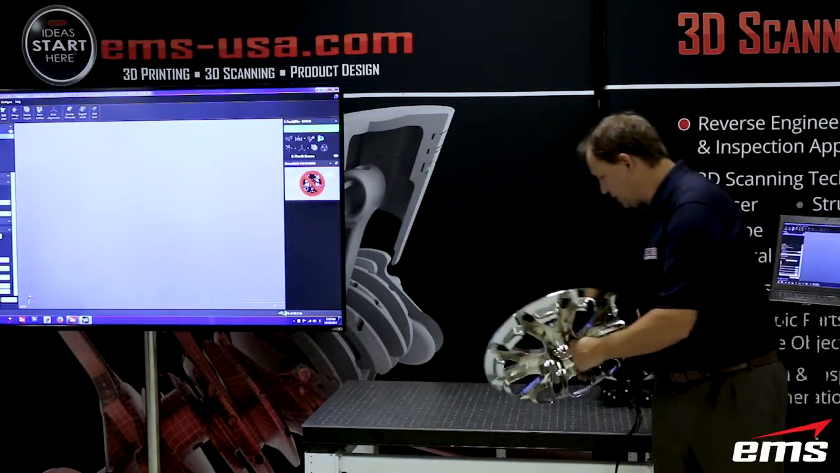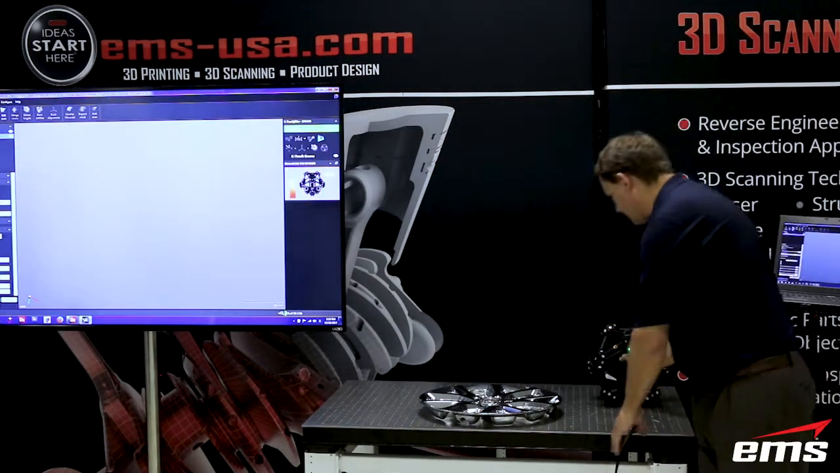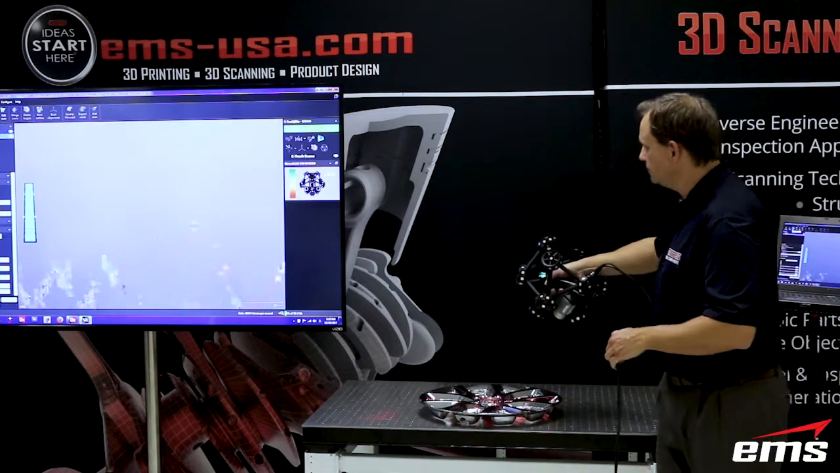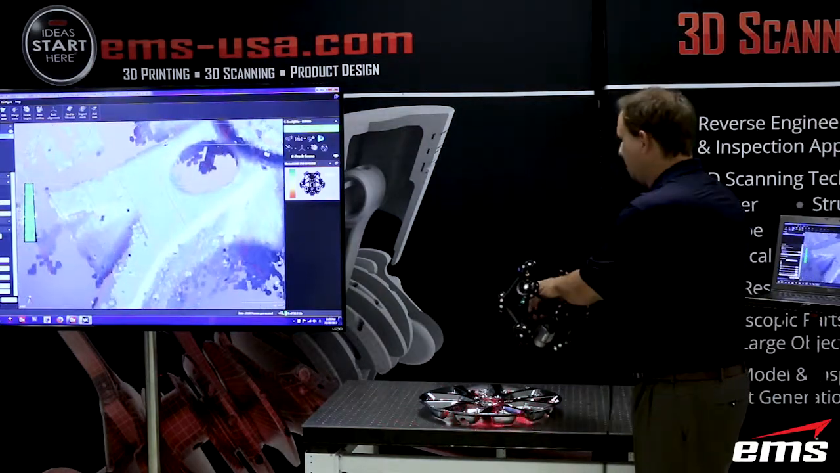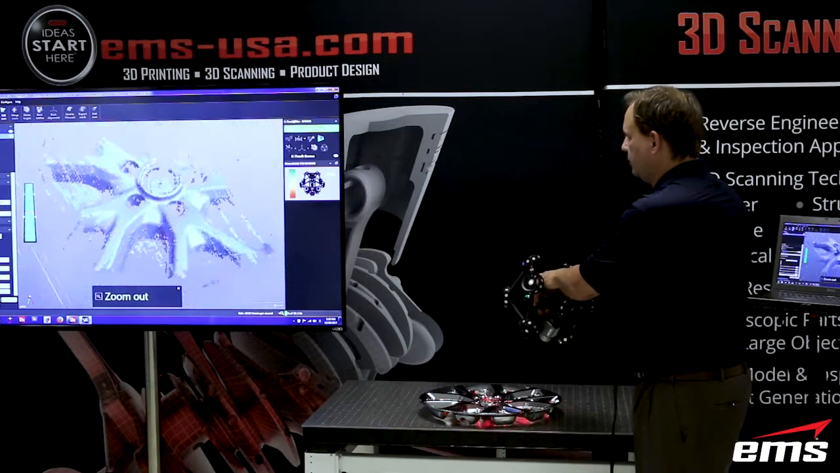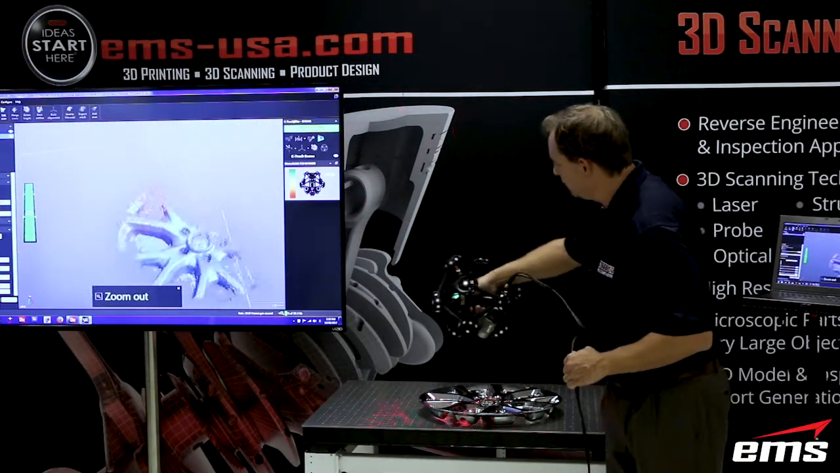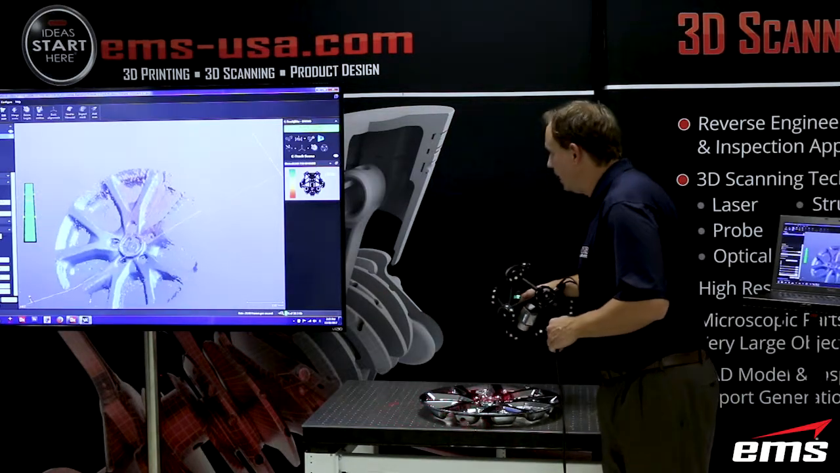So let's put this down, and again, I'm just going to use the static mode for this and watch what happens here. Let me zoom out a little bit, I was zoomed way in, there we go, okay? So this is scanning chrome, okay, without any surface treatment at all.